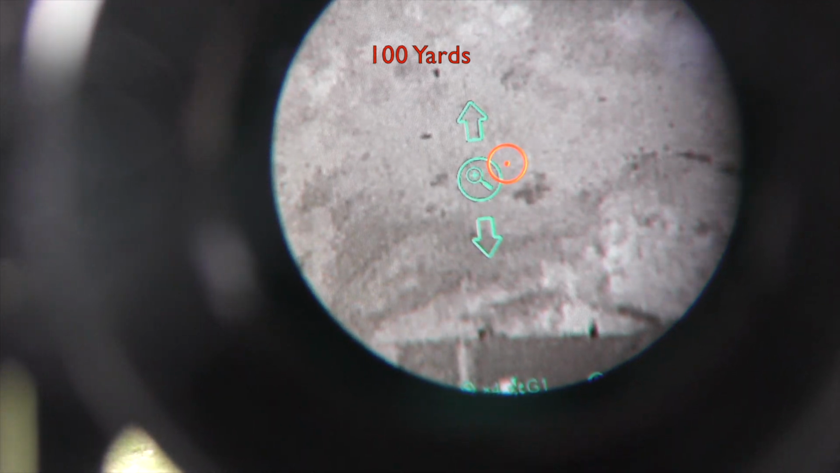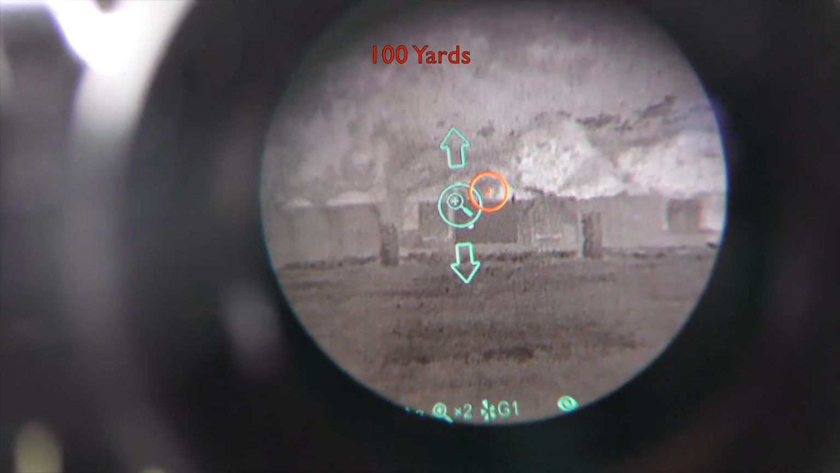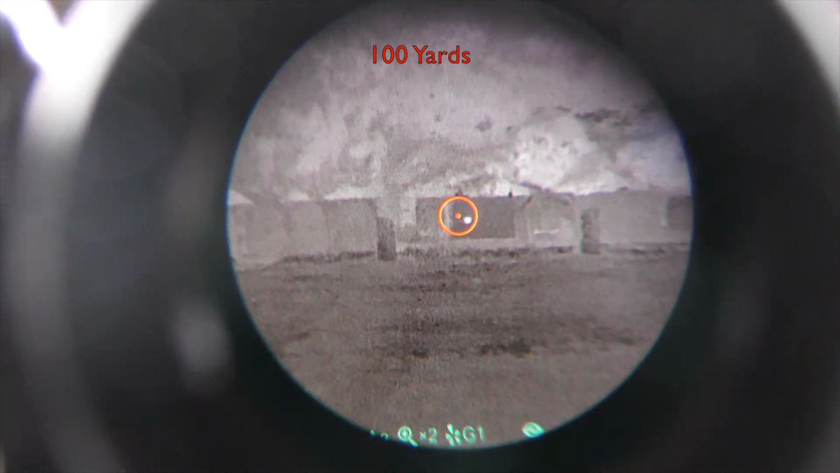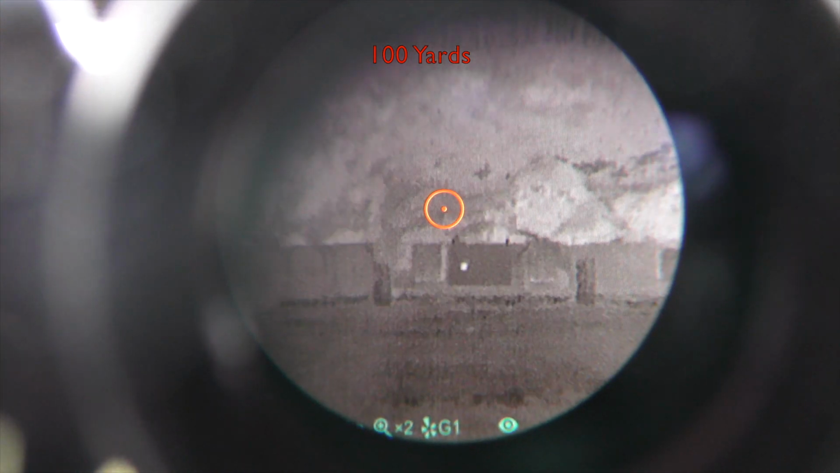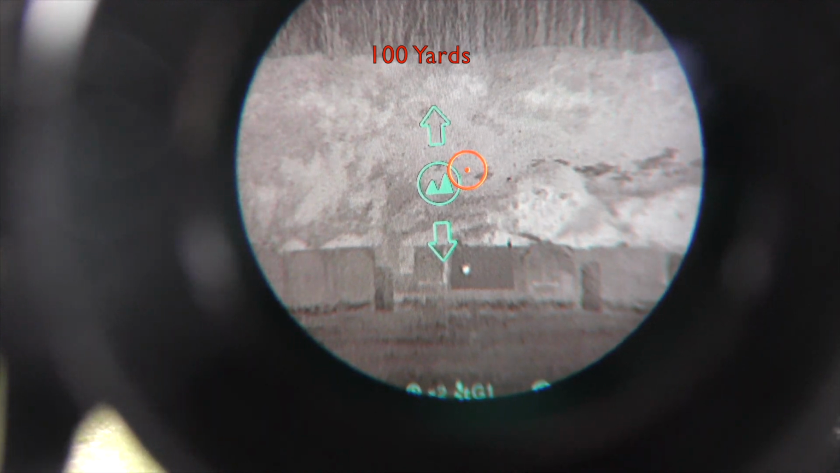And then here's the 2 times digital zoom. You see the readout down there on the bottom. Very nice, clear, crisp image, usable for range or hunting or other uses. And then back to native magnification.